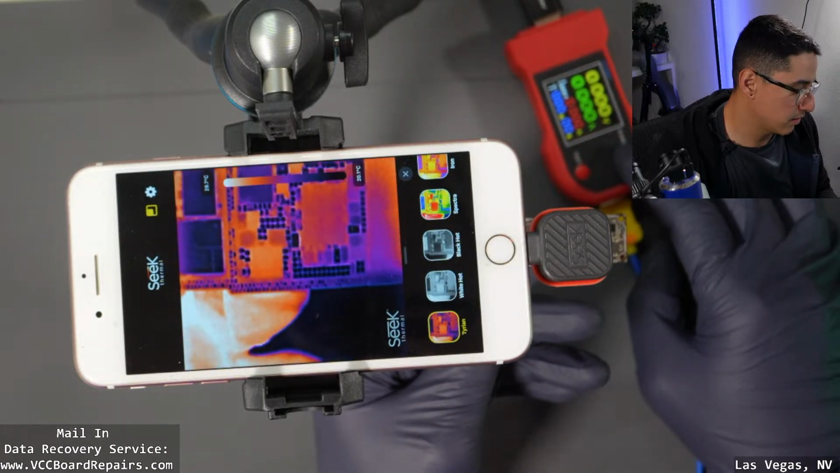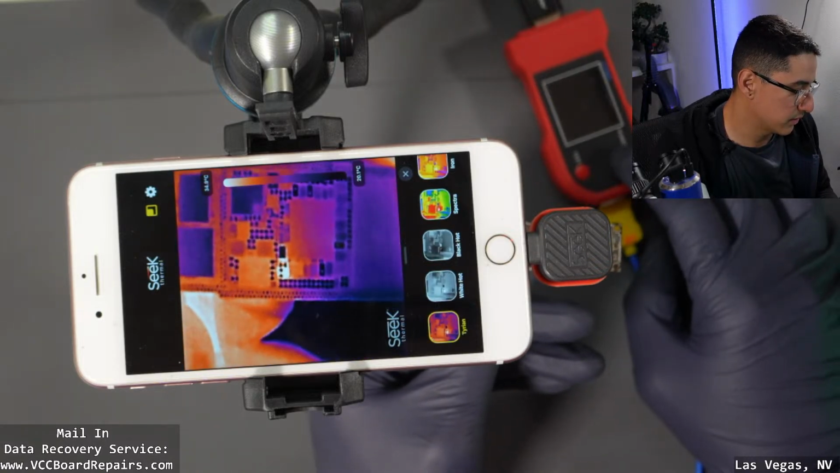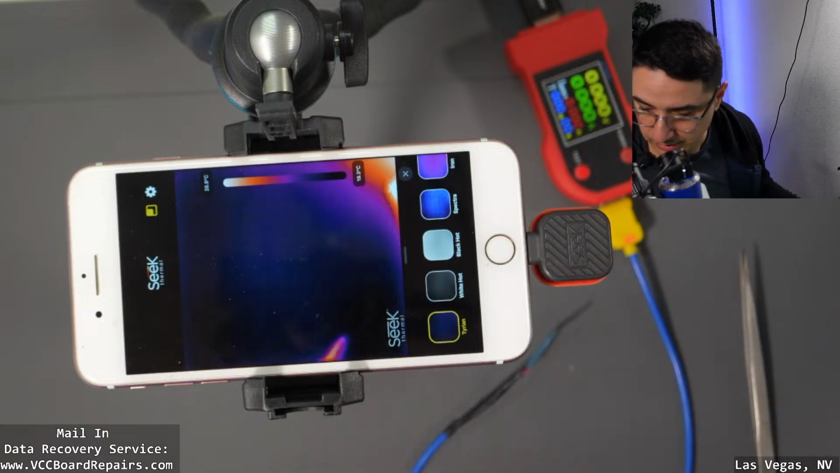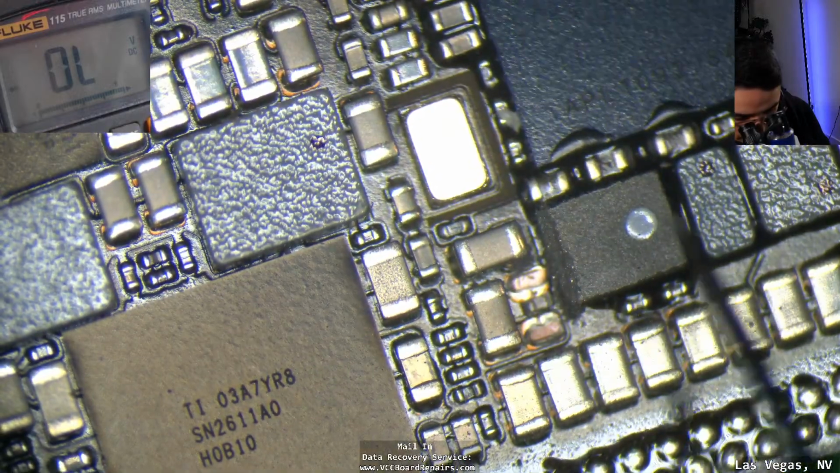I wonder if there's autofocus in there, because it seems like it is in focus at different distances. No, I don't think so. Never mind. If anyone has any suggestions of which cap to short, I will give it a try.